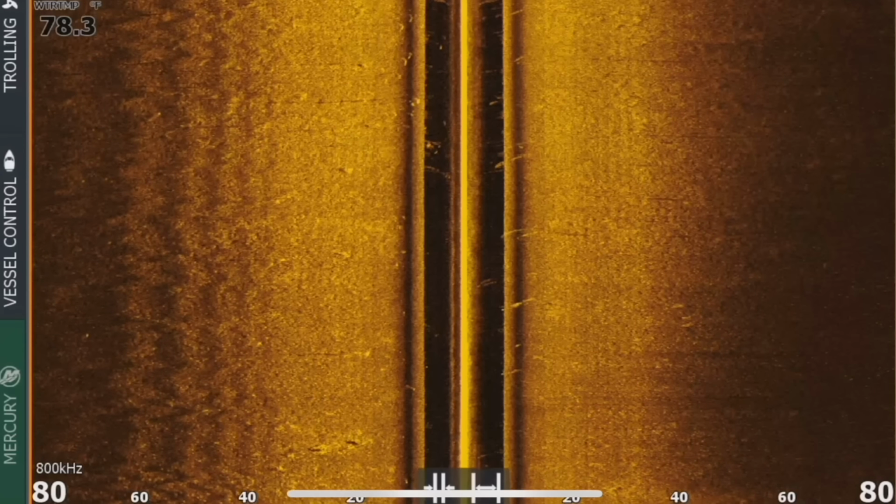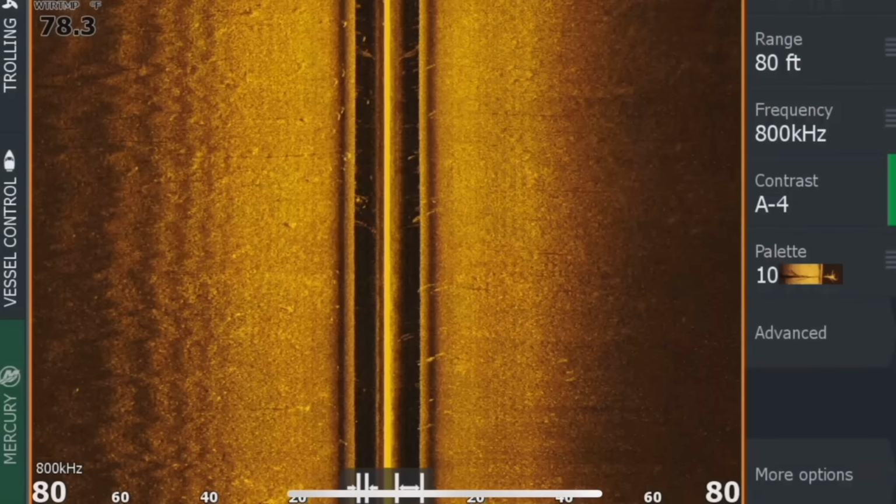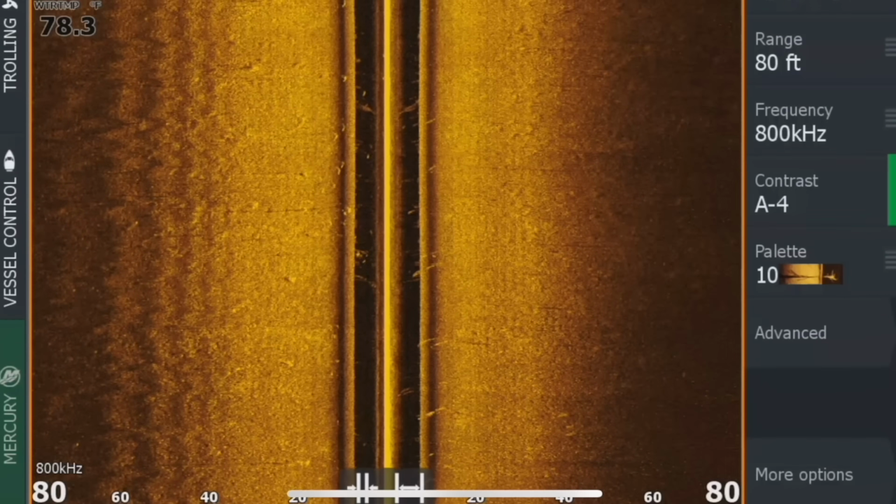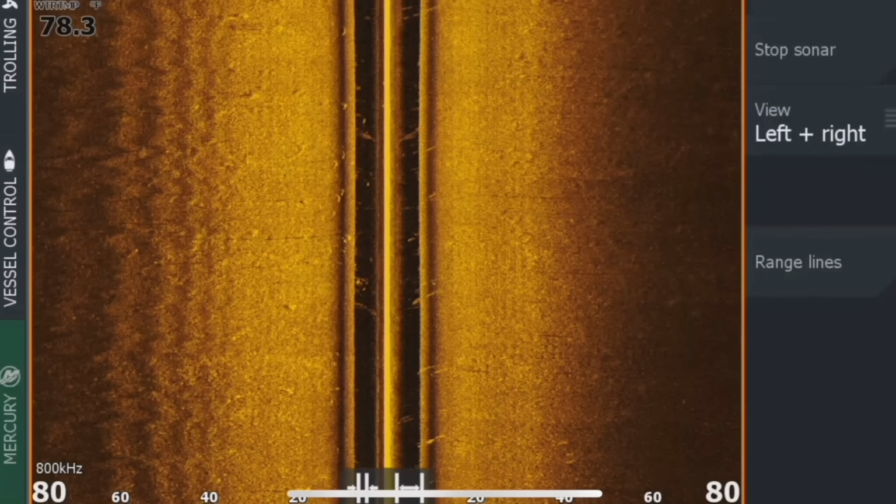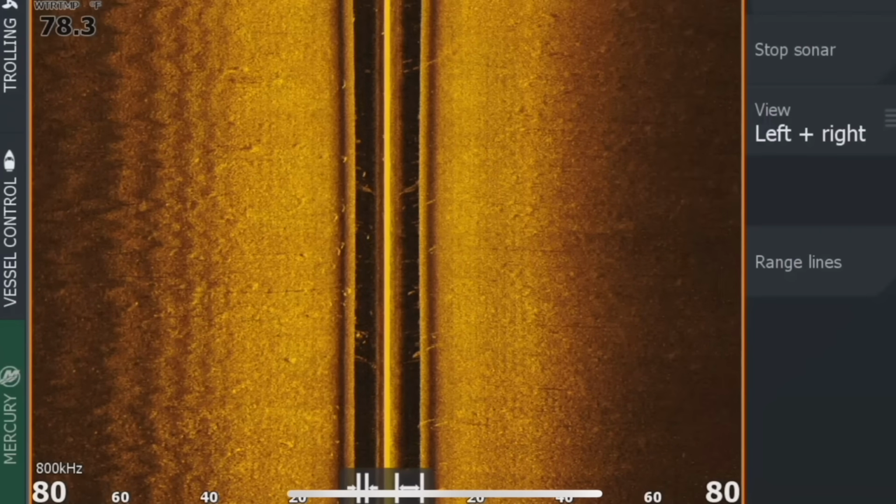Sometimes messing with them can get you a better view, but if you come into menu here, there's obviously a bunch of options that you can go through. We're gonna start in the more options tab just to show you all the stuff that I really don't mess with much in here. Range lines, never mess with it. View, left, right, and I never stop sonar, so that's it.